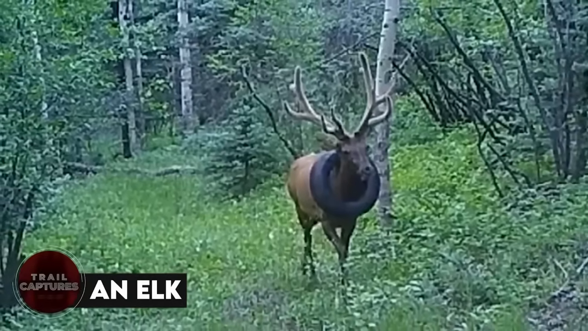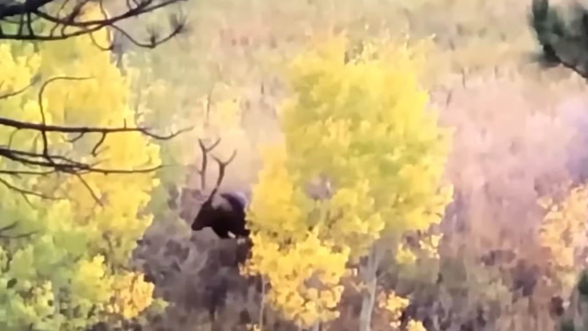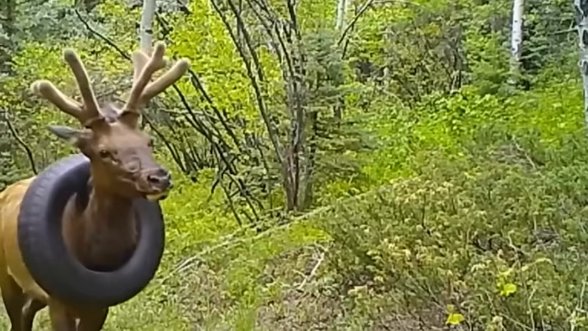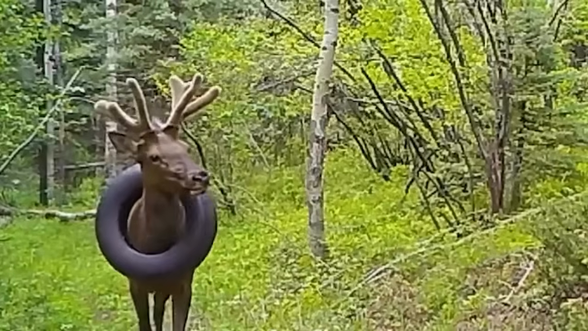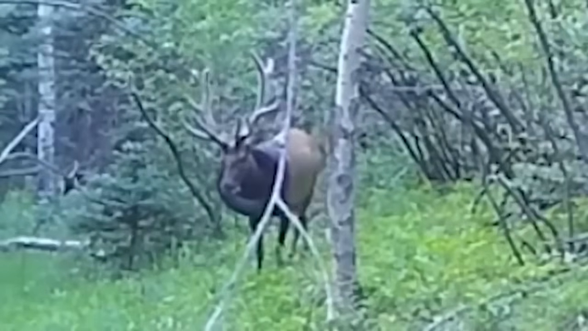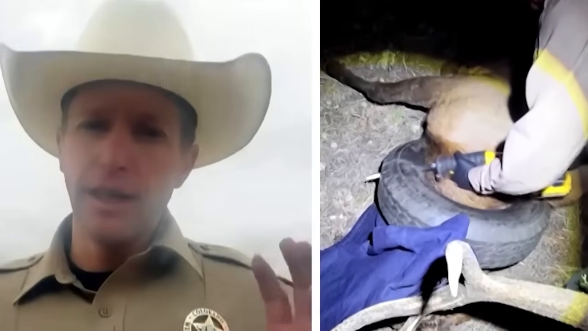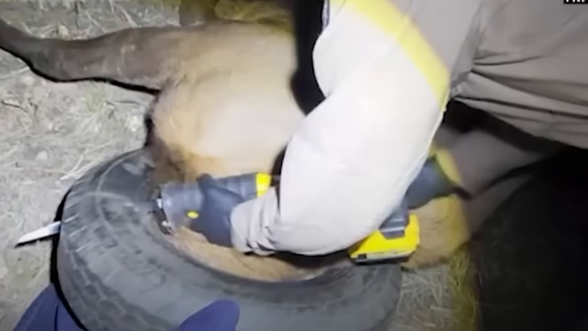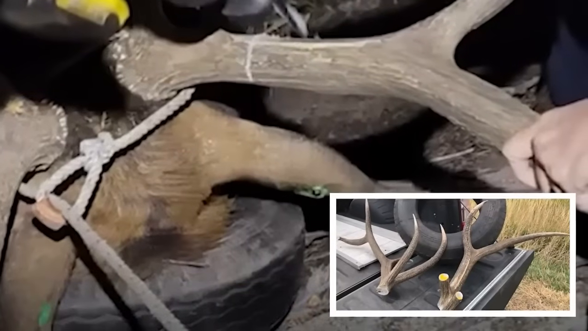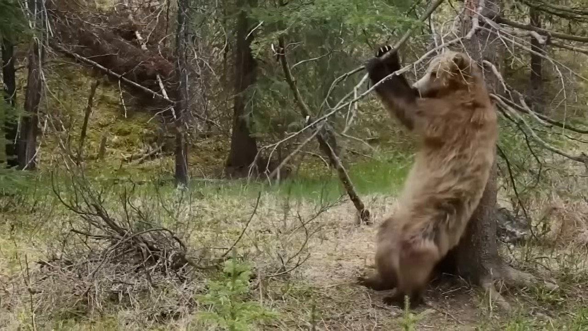An elk. So there was a video that captured an elk on a trail cam wearing a tire like a necklace. Crazy, right? This poor elk had the tire around his neck for 2 years while going about his daily life. As time passed, his neck and antlers grew bigger, which made it impossible for him to remove the tire by himself. Luckily, wildlife officials came to the rescue. They gave the elk some medicine to make him sleep and attempted to remove the tire. Sadly, they had to remove his antlers too. But don't worry, the elk will grow a new pair of antlers in due time.